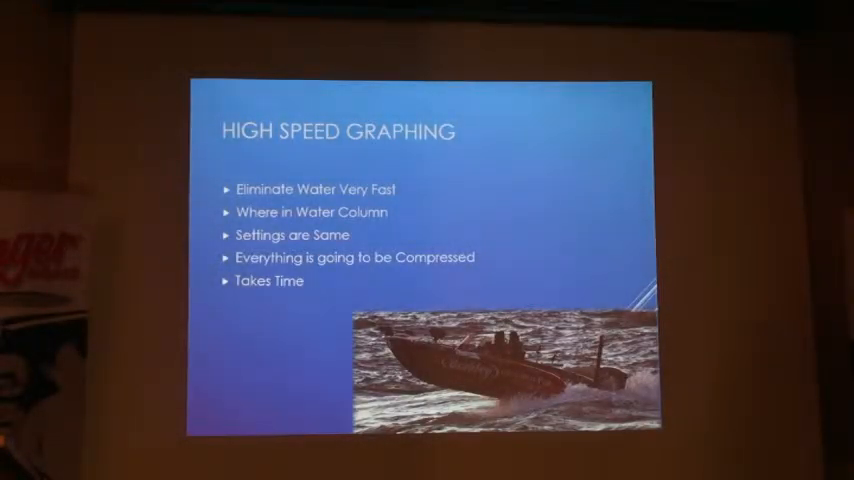The next thing we're going to talk about is one of the things that I utilize a lot on big bodies of water, especially when fish are suspending, and that's high-speed graphing. And what I mean by that is driving 20, 30 miles an hour, even 40 miles an hour for that matter, and marking fish and understanding what you're marking.